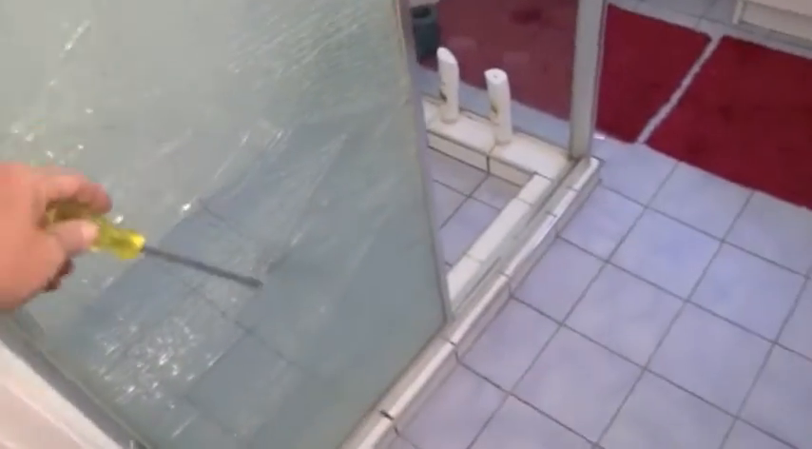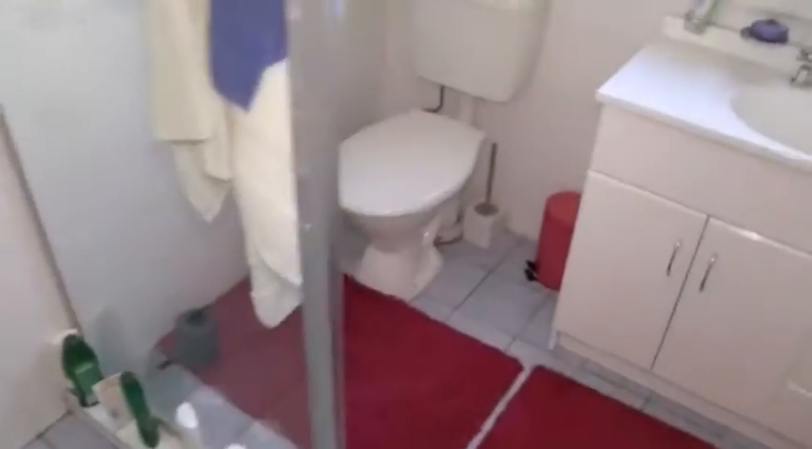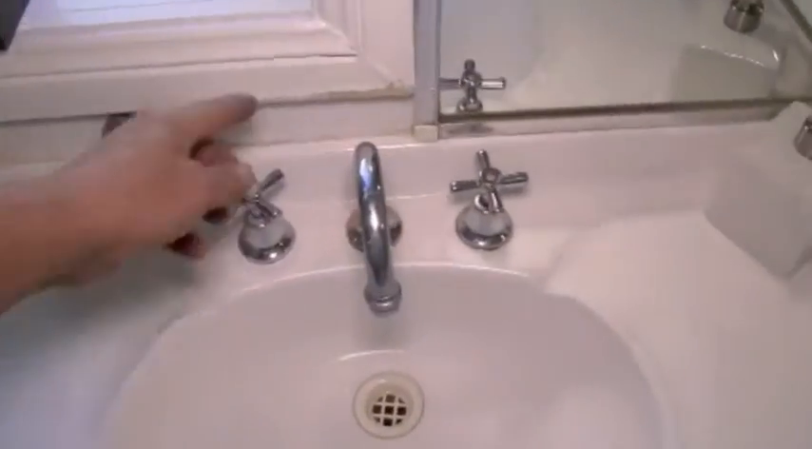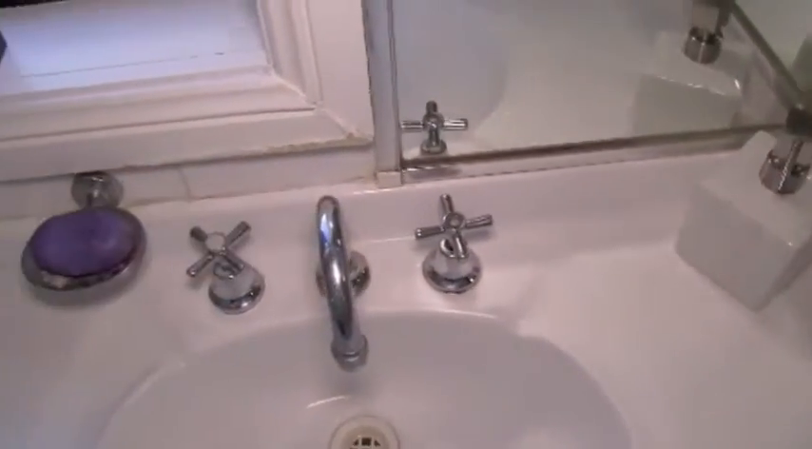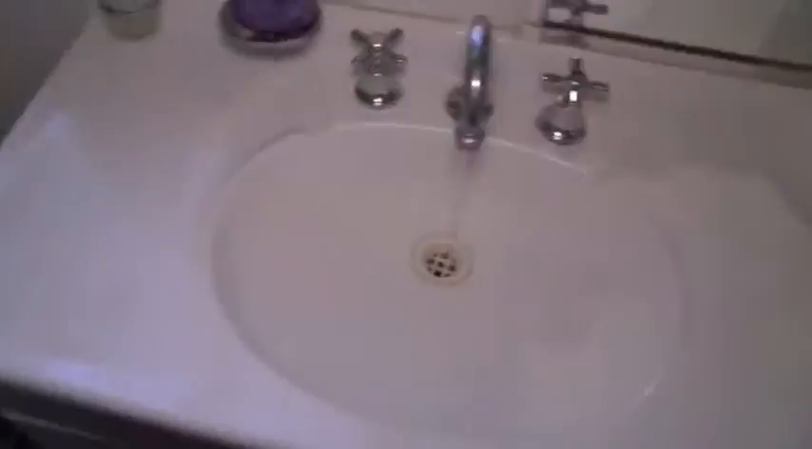Glazing in the shower screen is shattered. It is a laminated glazing, so at least it hasn't broken off, so it's still serviceable, but just be aware of that. Toilet itself is stable, functional. Water flows fine, no cracks to the porcelain, and no leaks to the plumbing. Aluminium sliding window looks to be okay. Just with the architraves above the sink, steam has caused those architraves to swell and deteriorate, and they just need a bit of attention. Water flow is fine, no water hammer has been observed.